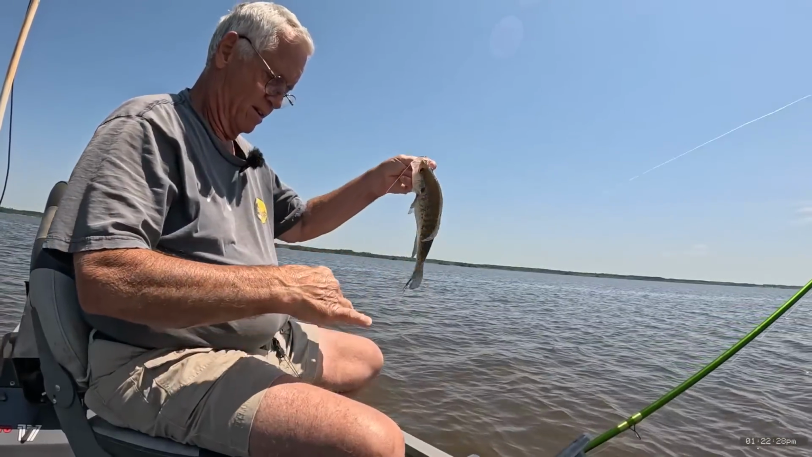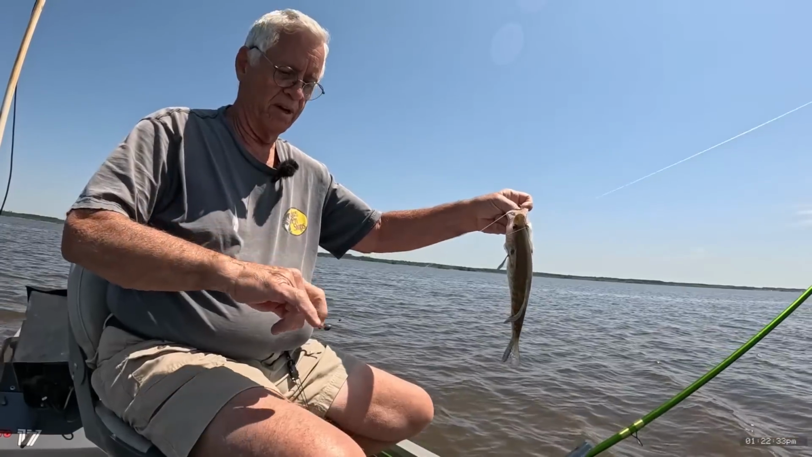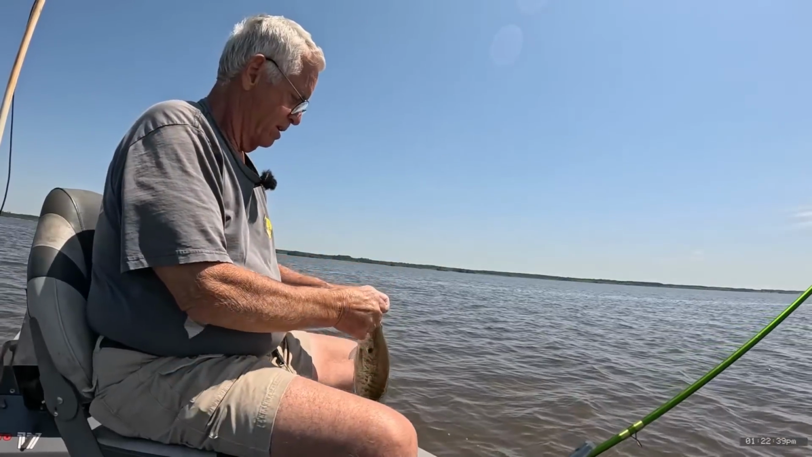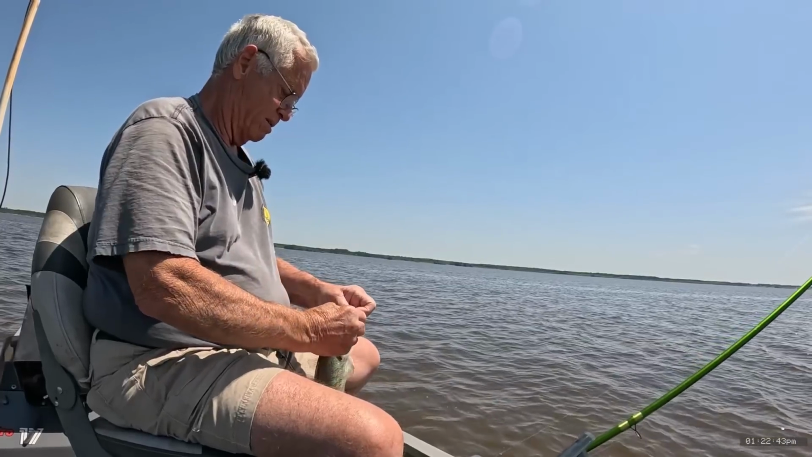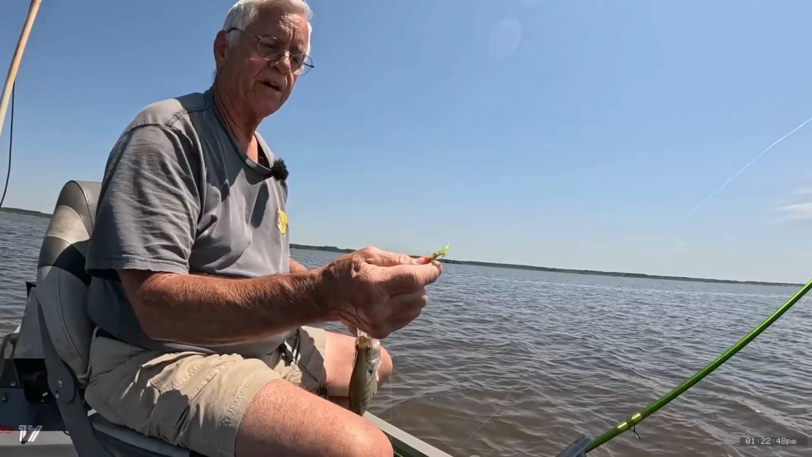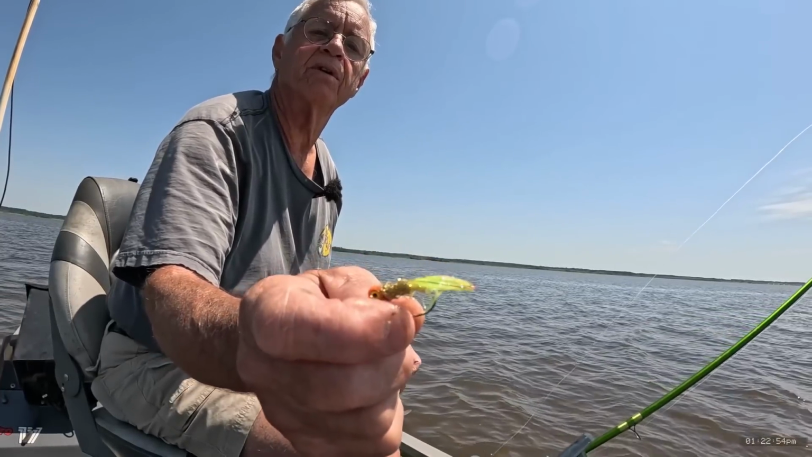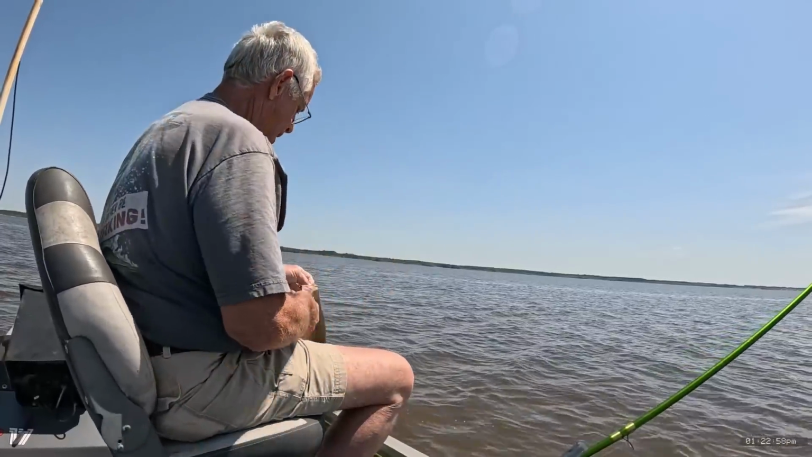Man. See, that's that pegged 1/8 ounce lead right there I showed y'all. Keep them little bobber stoppers together. And that's Sid the grenade bug. Yo, look at that thing right. Look at the gold and the sparkle and the chartreuse and that orange head. Man, they love that thing right there. That is nuts how much they like that thing out here.